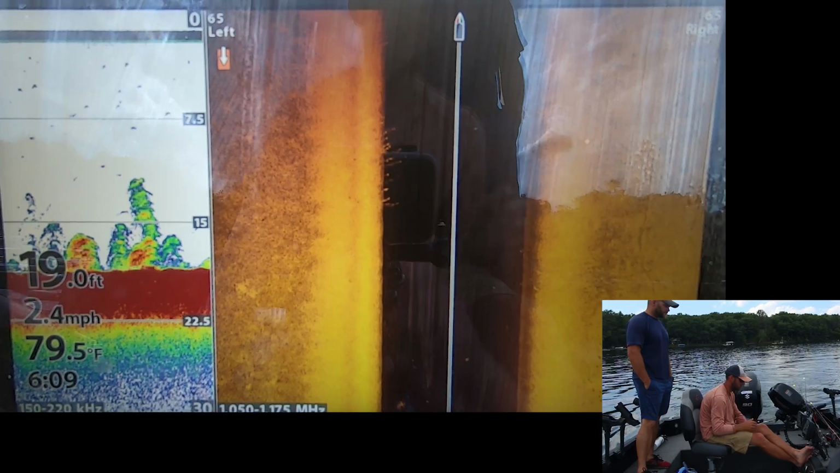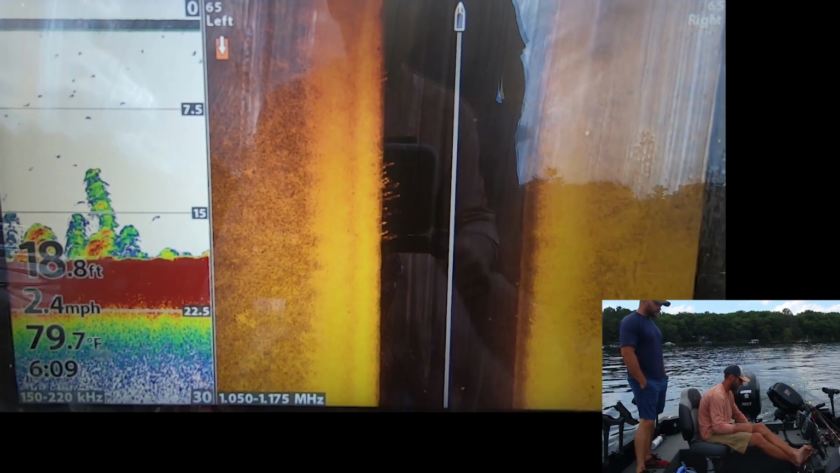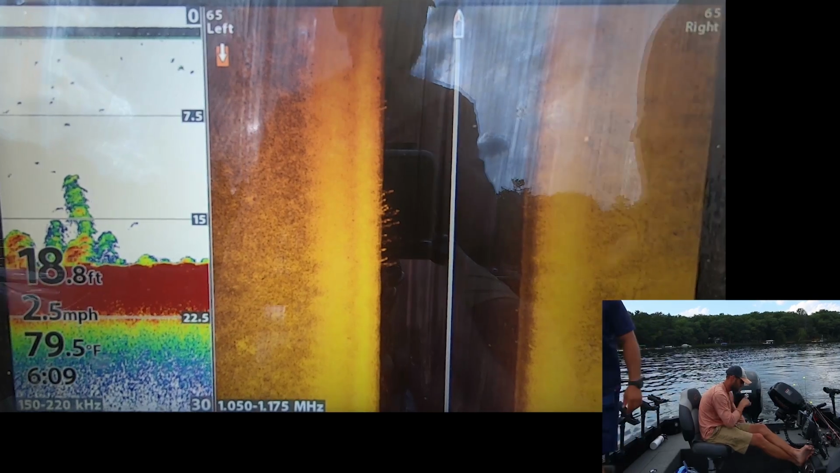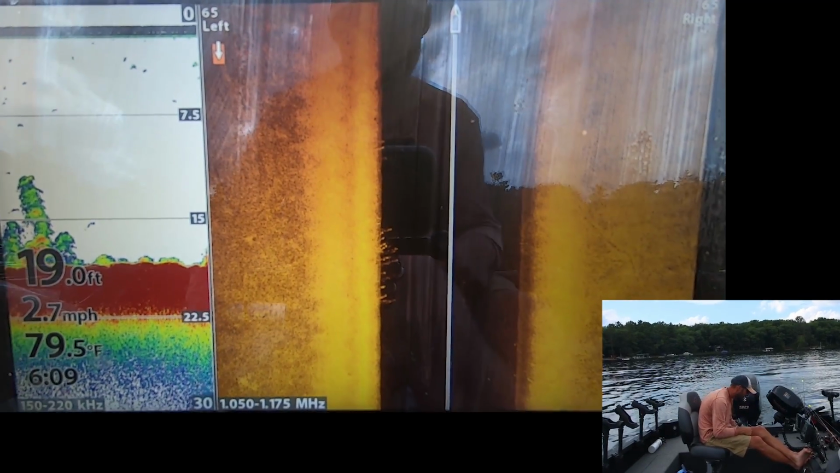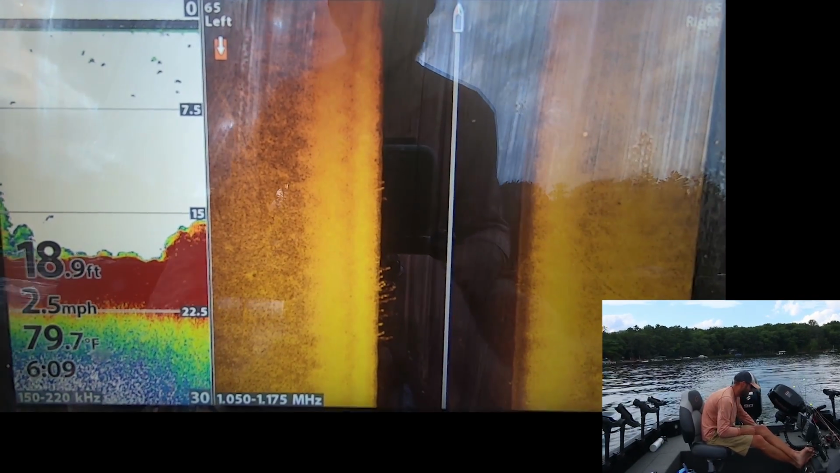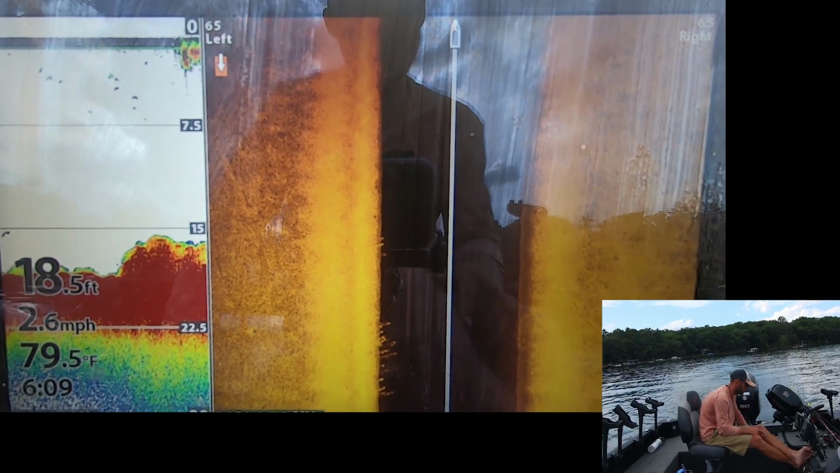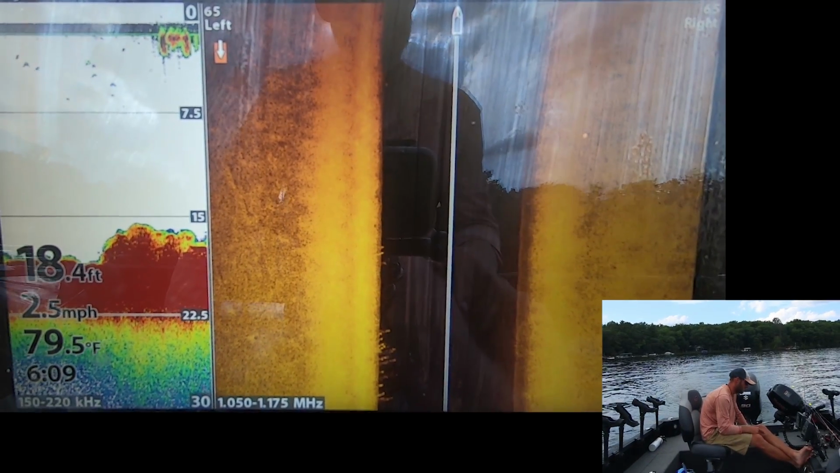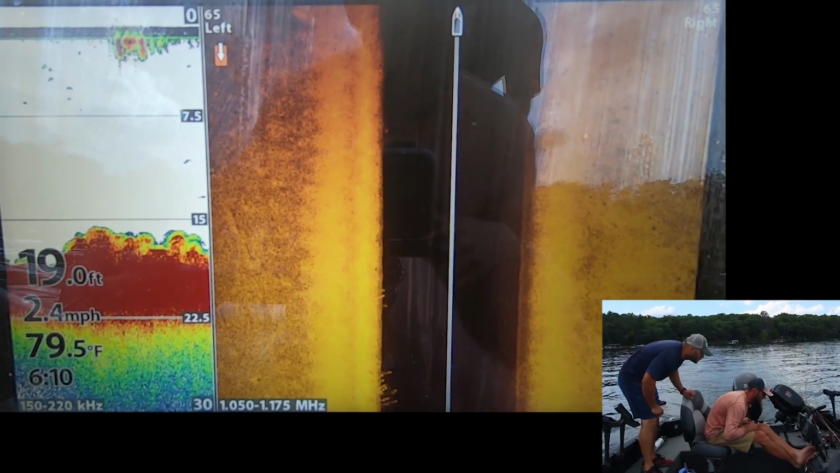Not seeing anything that's super awesome looking yet. So this is basically how I would tackle a section of water like this, because unless you have a super defined weed edge where fish group up, you're basically not super likely to see them on sonar.